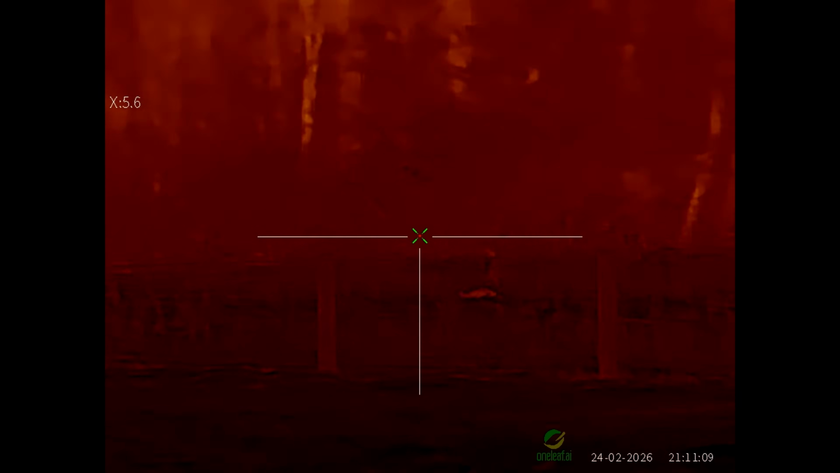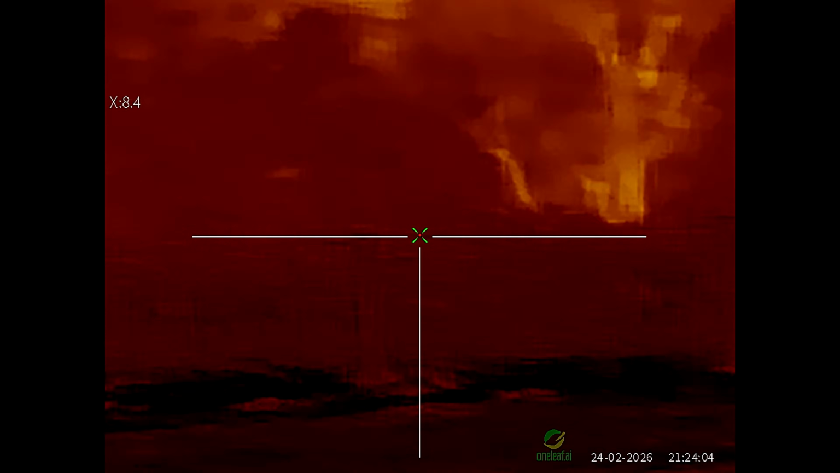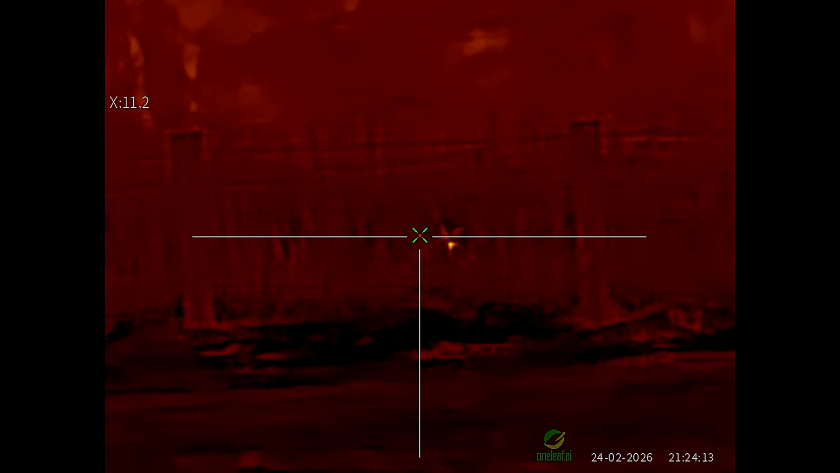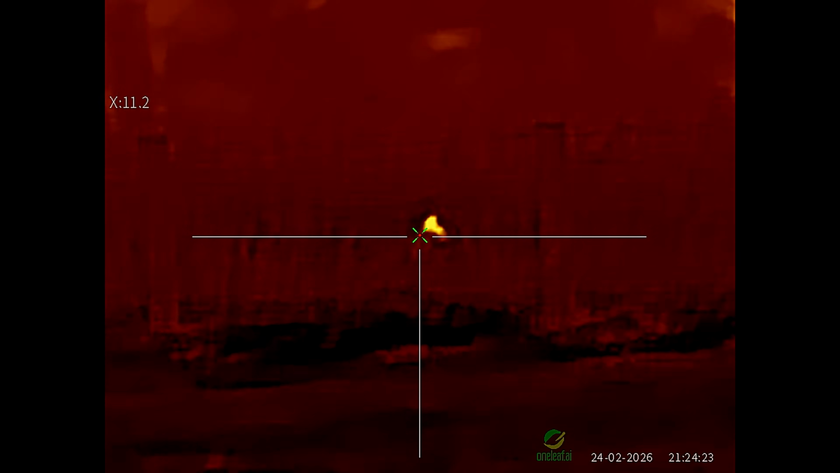I think it's preoccupied with eating something in there, so I'll keep at it and see how it goes. Yes, curiosity's got the better of it and it's making its way along. It stopped and is looking around to see if it can work out which way the sound was actually coming from.